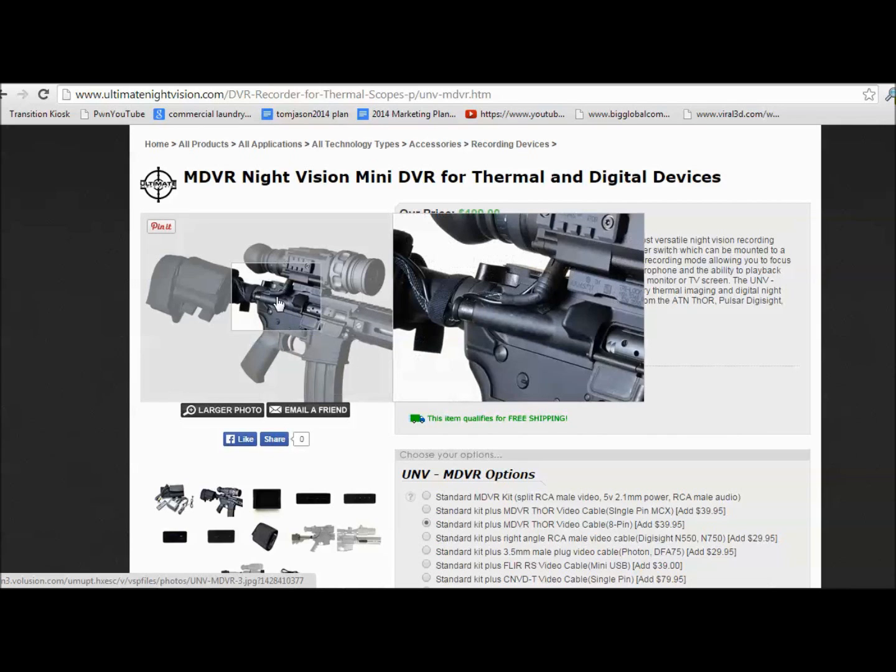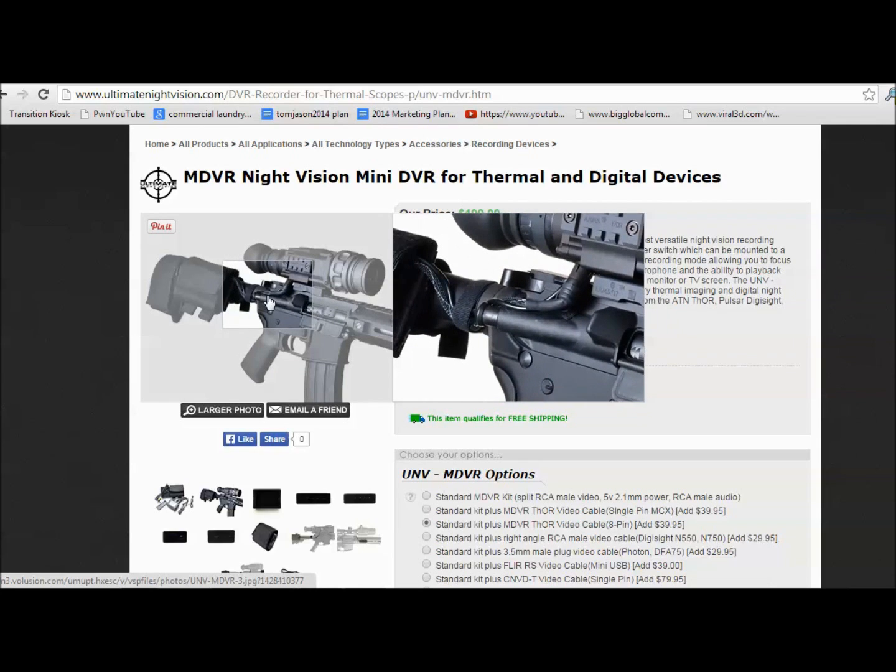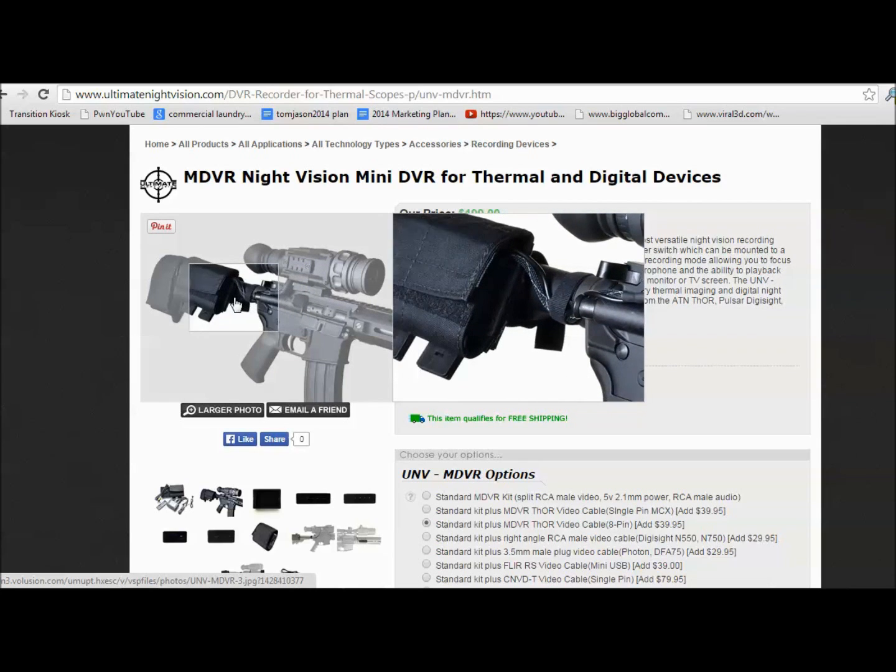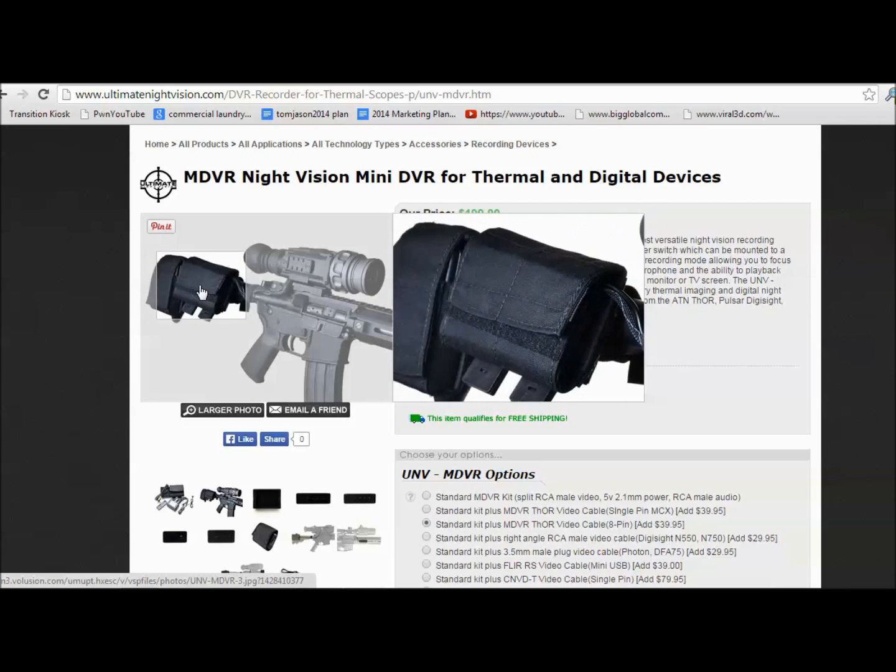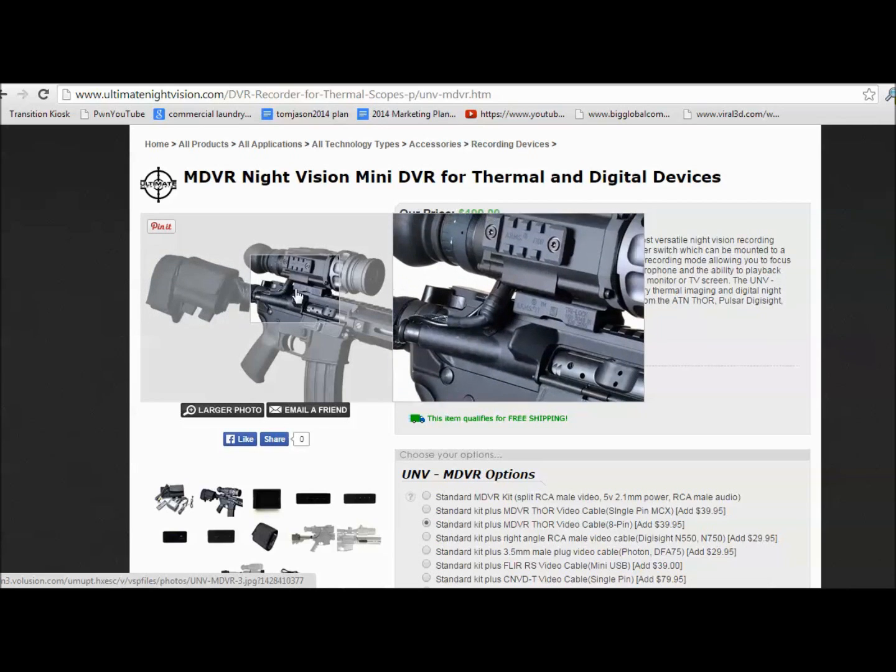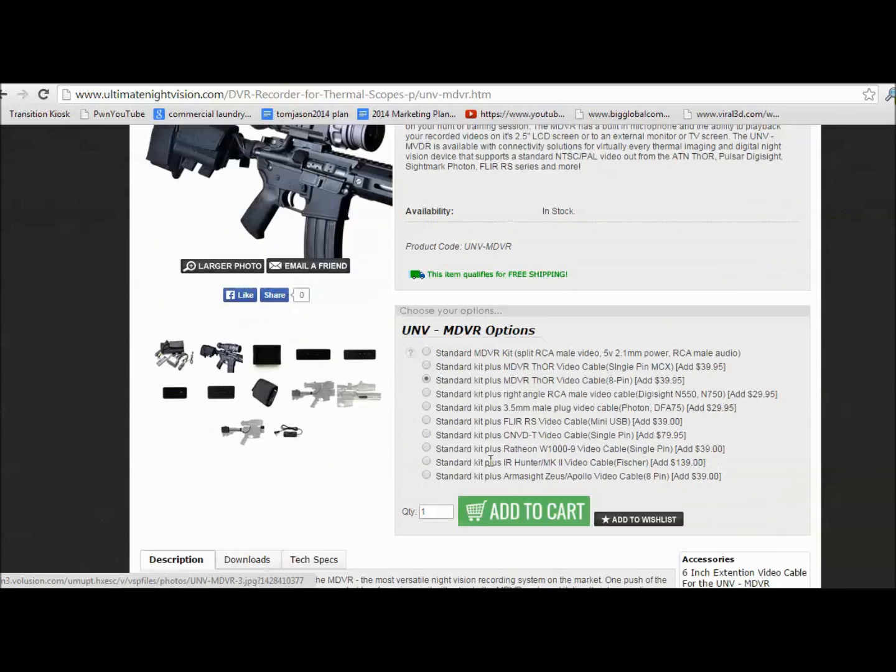So anyway, if you look at this right here, basically there's where the attachment is to the Thor, and then typically run it somewhere and maybe use some Velcro and put it on your stock or something like that. Try and figure out a place where it will be out of the way, and then you can record whatever you see, and that's pretty amazing stuff. So I'm going to go ahead and order this. So over and out. It's only $200.